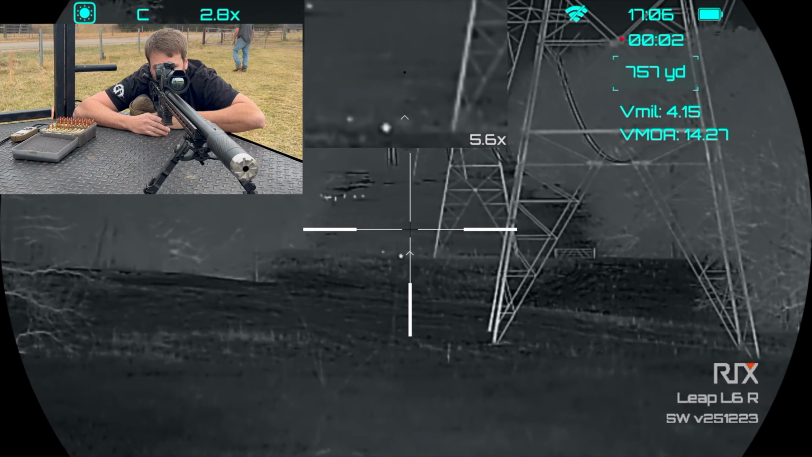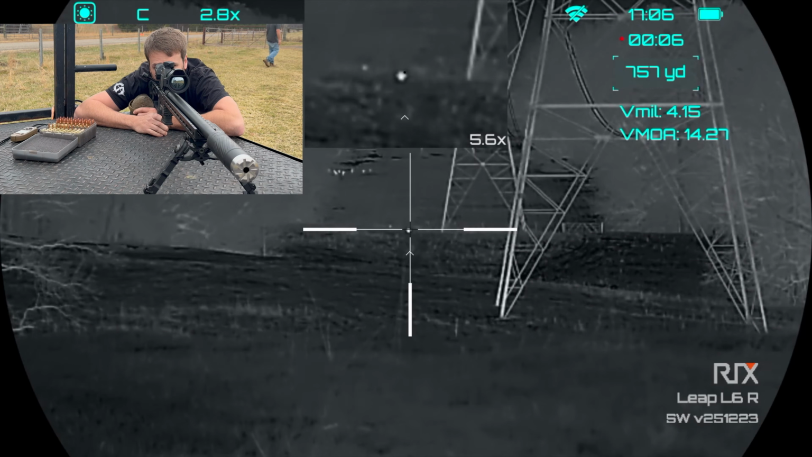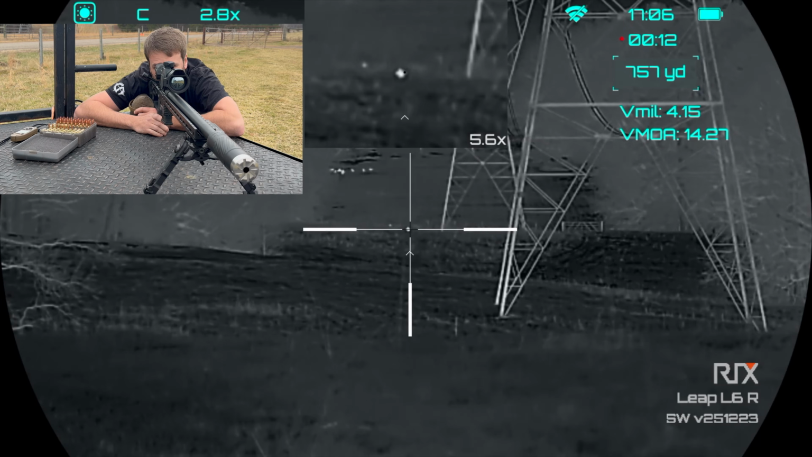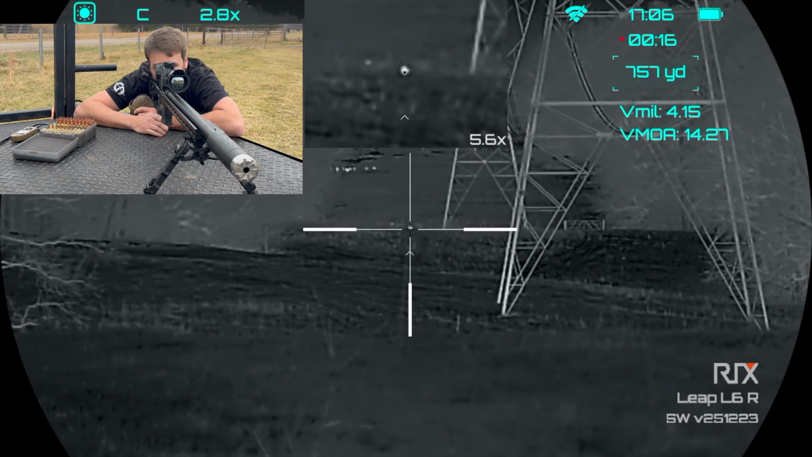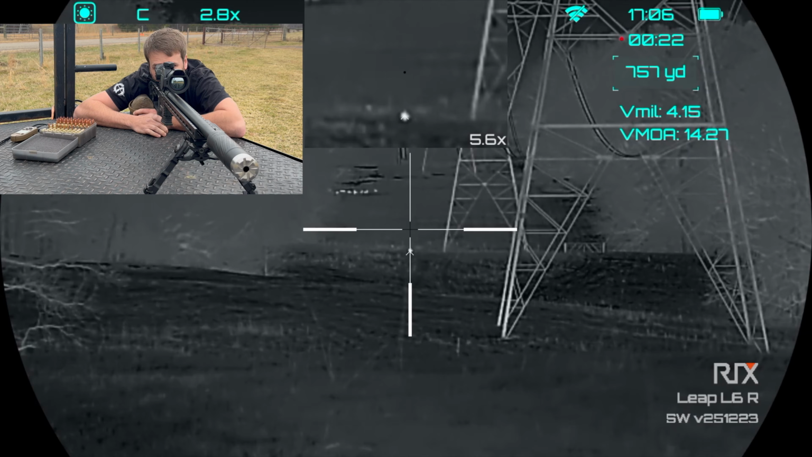All right, guys, so you saw that he walked out there and saw it. I was aiming right edge and it hit about right edge. We got a little more wind coming in from the left, so I'm probably going to try to hold straight up and see if this impacts. I'm okay with being off by windage because it's swirling pretty hard. We got a gust at 13 miles an hour, so I'm good with that.